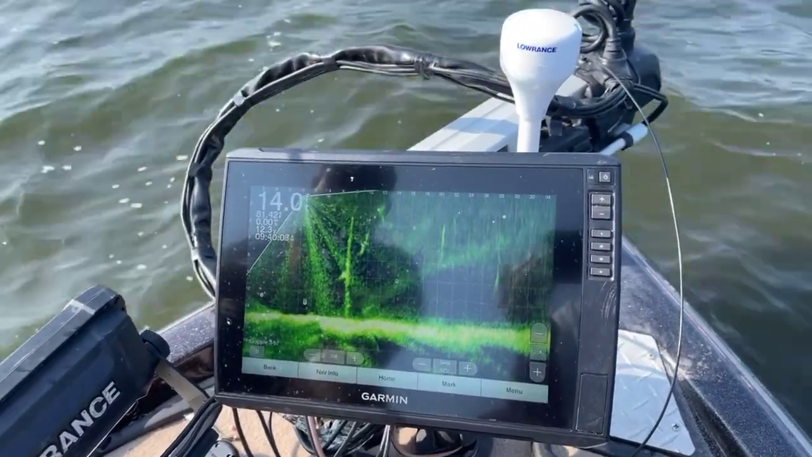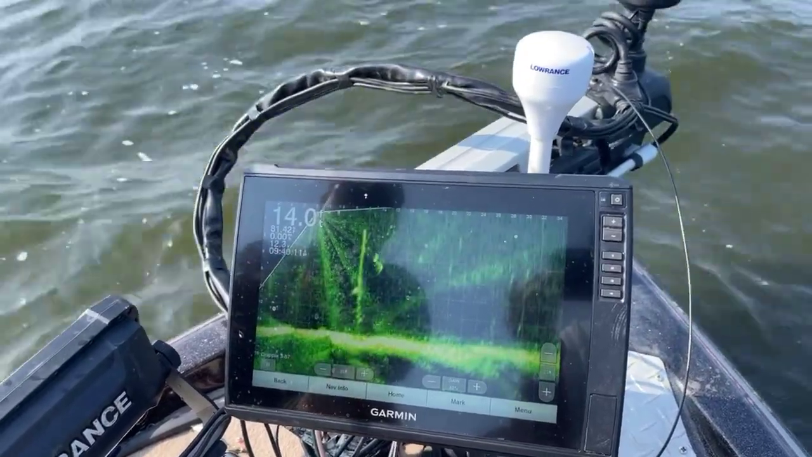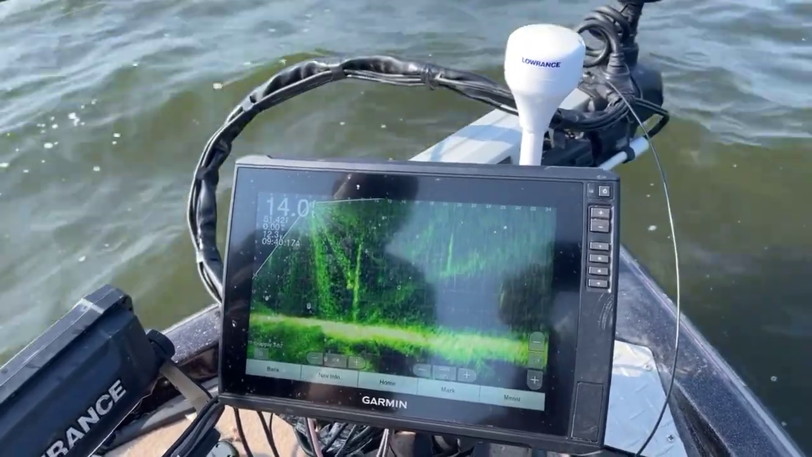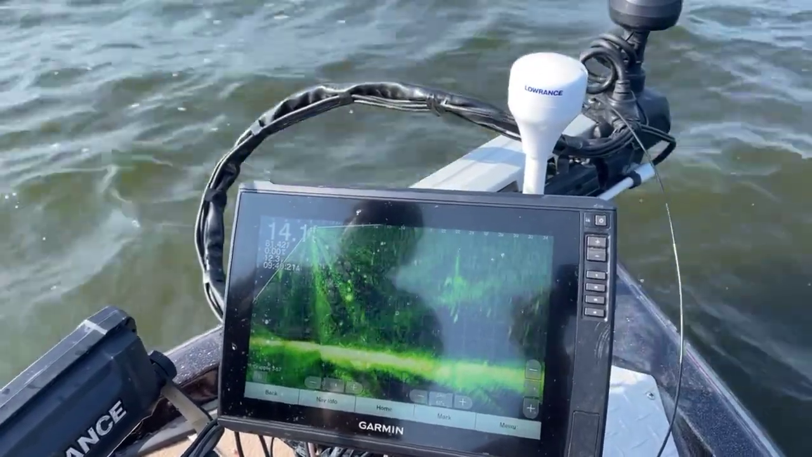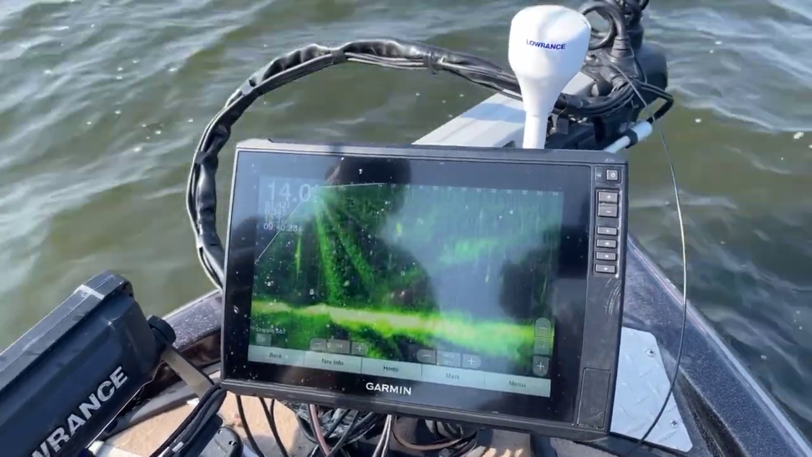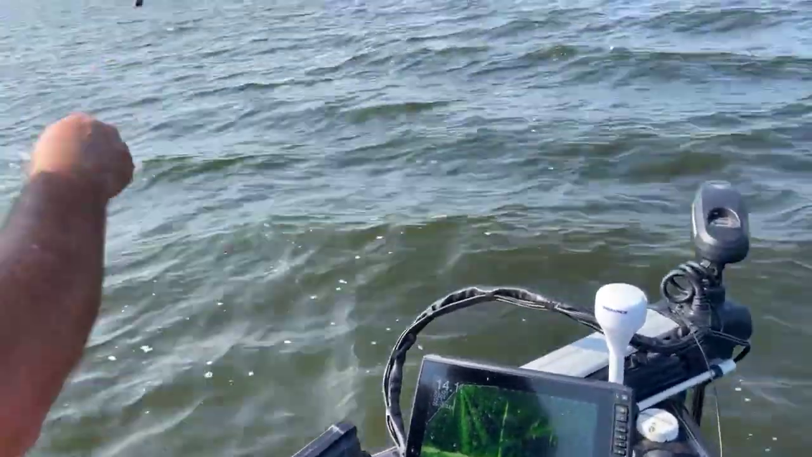The smaller ones need caught too. It's a pretty good fish, now that I'm looking at it up close. If we can just get him to cooperate. Watch him follow it. Oh, you big rascal. He followed it up, but he didn't take it. Oh, no wonder I didn't have a minnow on.